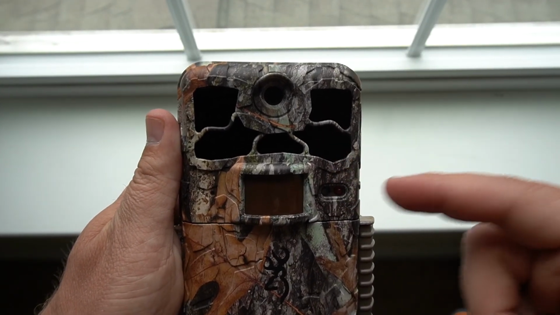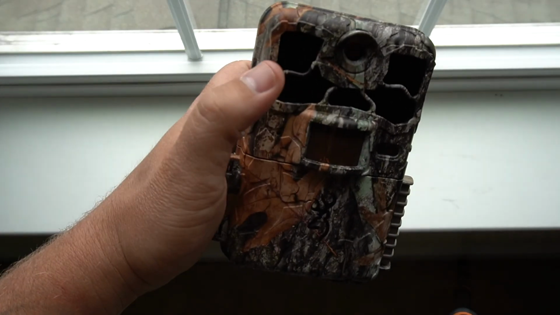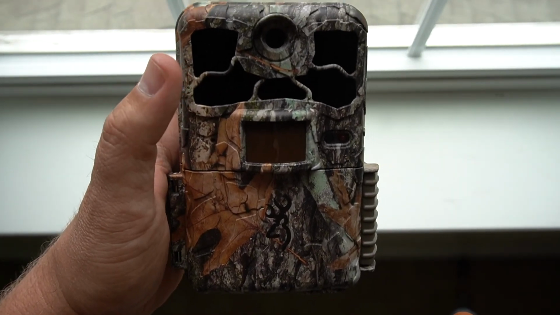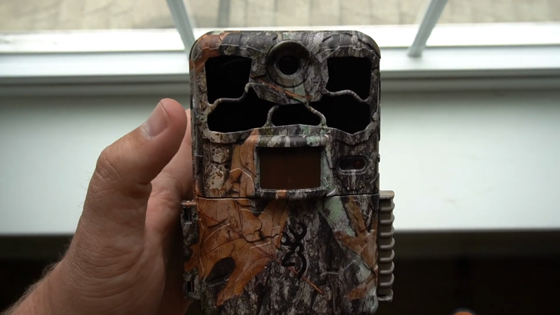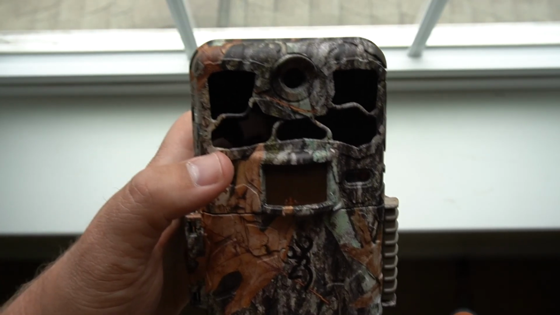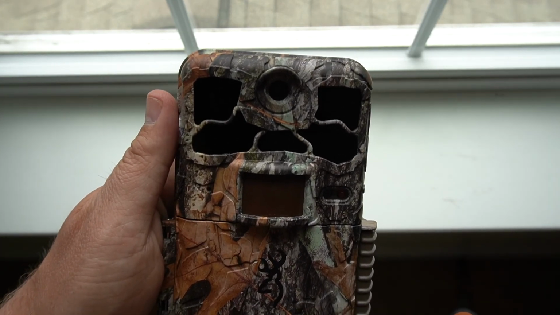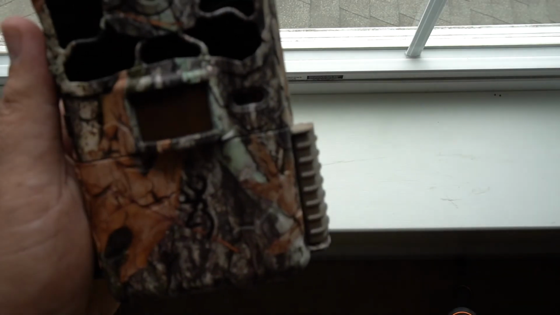You can see how this is a tinted out lens here. And the infrared LEDs are behind that black tinted cover there. Browning refers to it as invisible night vision infrared illumination. Like I said before, I'm going to roll into this video what this camera looks like in the pitch black. Just because it has the tinted glass there doesn't mean it won't light up bright red. This one's not going to, because this is the invisible night vision infrared illumination one.